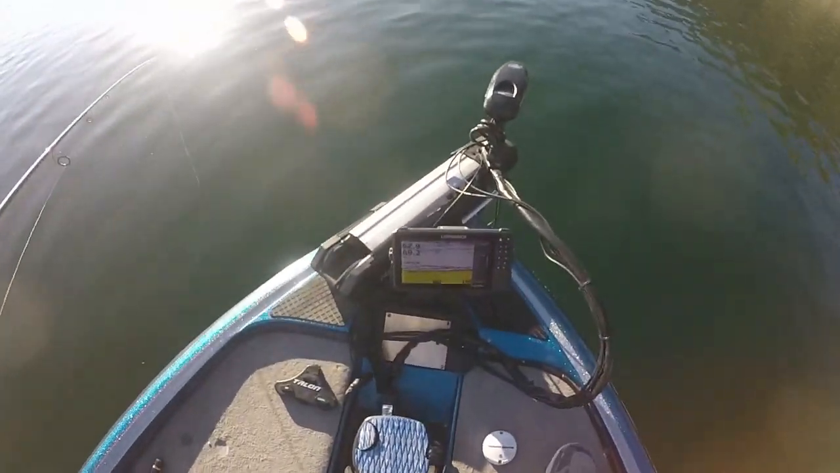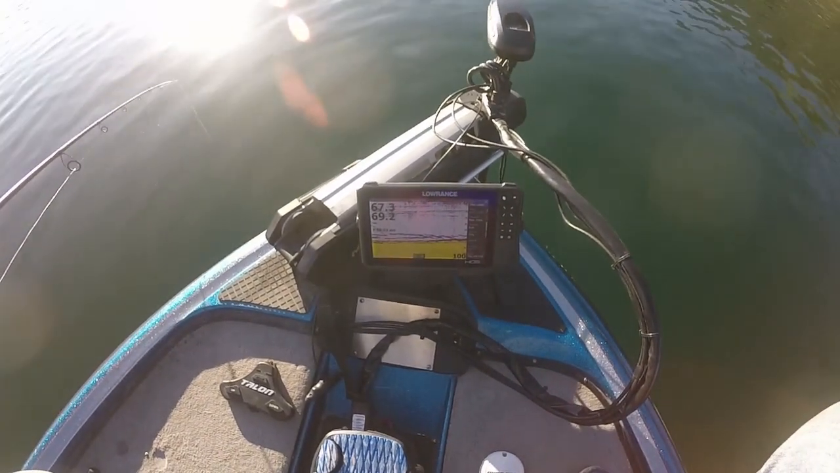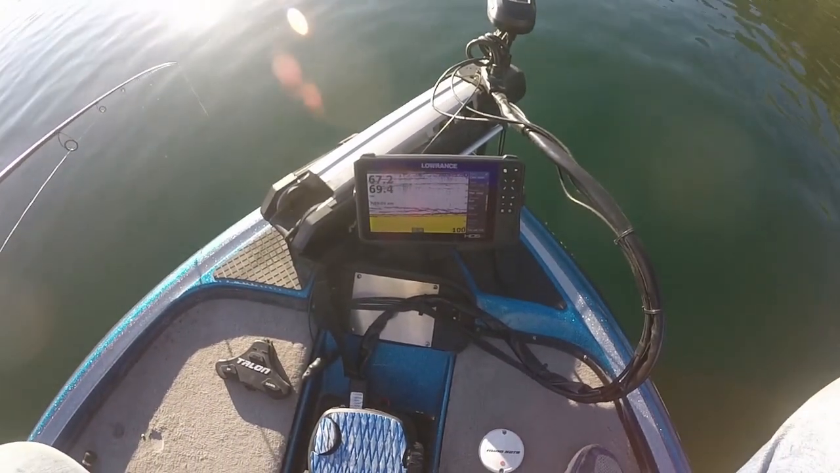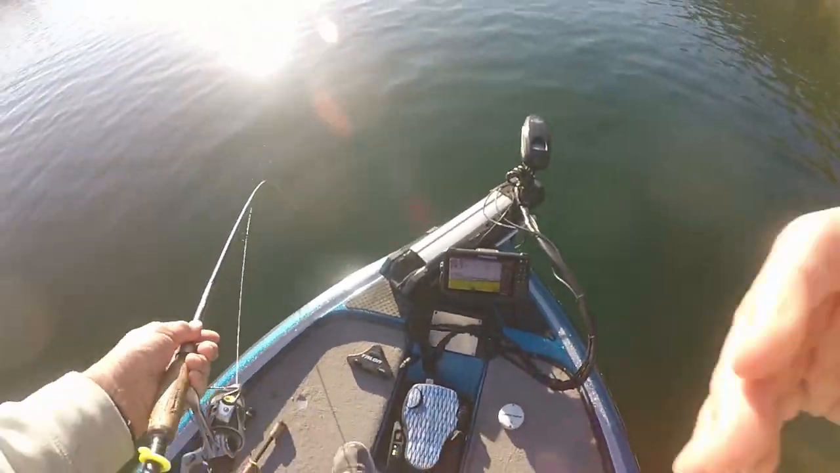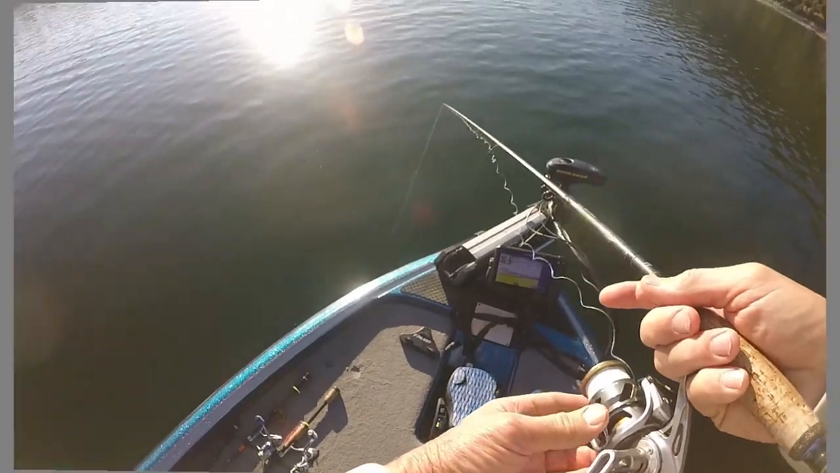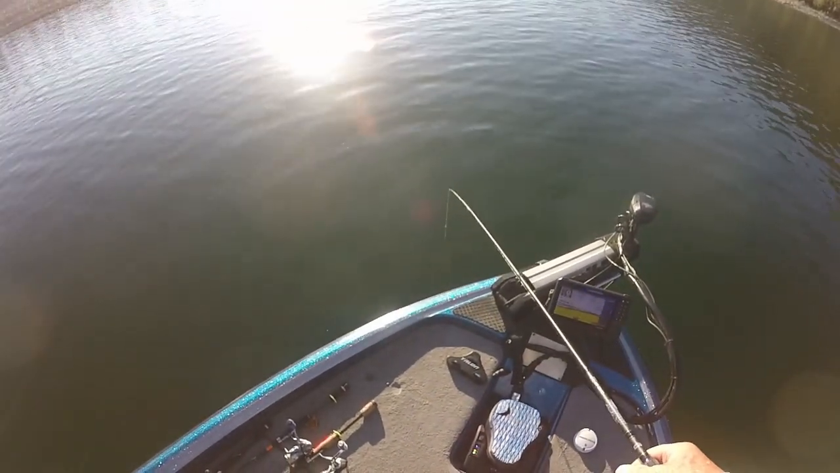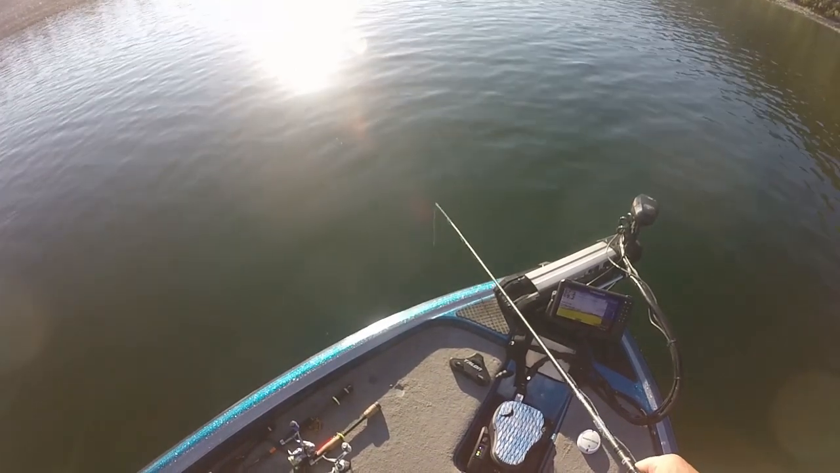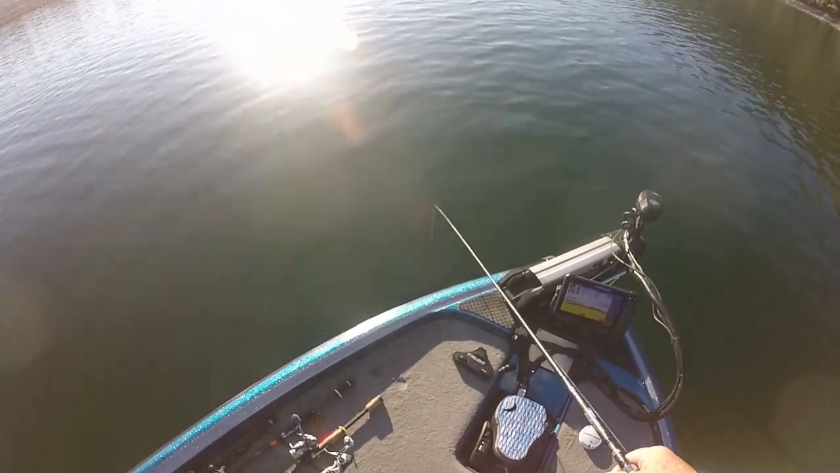See if I can get down there and show it to you. You can see my peaks and valleys there on my jig. But there's that line, and they're kind of going right down to the bottom right now. Now they've come up a little bit, so I'm going to raise up to them, see if I can entice one to take a whack at it.